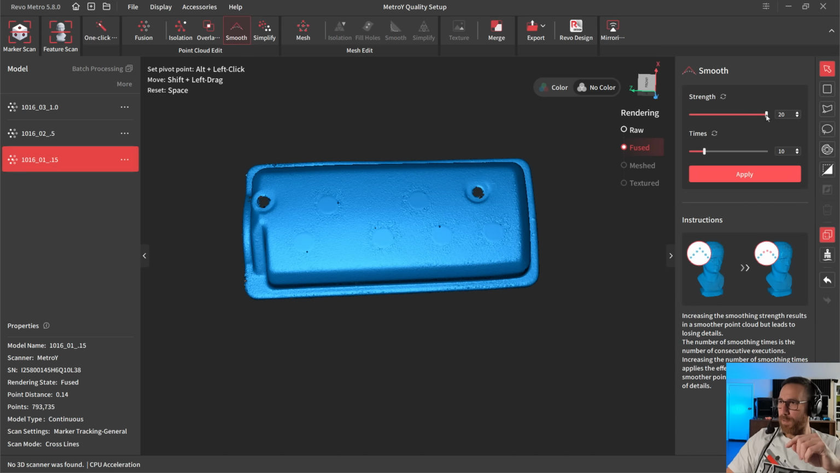So the strength value, this is going to determine how far the points can move, and the times value is going to dictate the number of times it repeats this process. So if you think of 3 points that are building basically a triangle and we want to smooth it to flat, if we have a high strength value, it's going to be able to flatten them out more or move that point more the first time through.